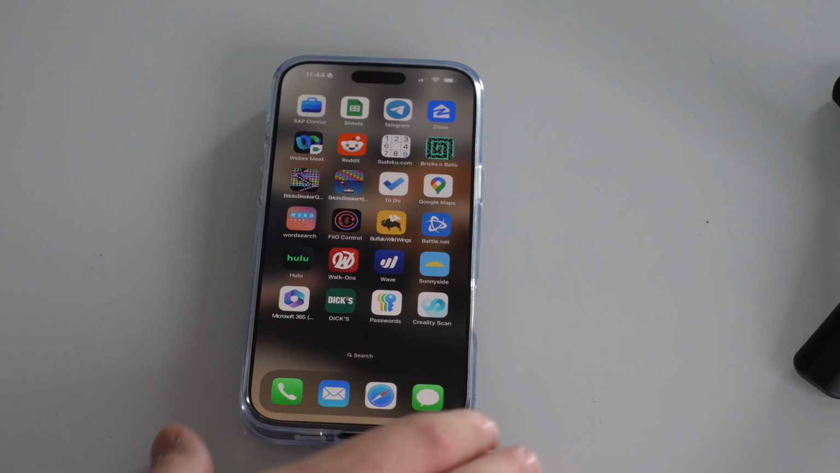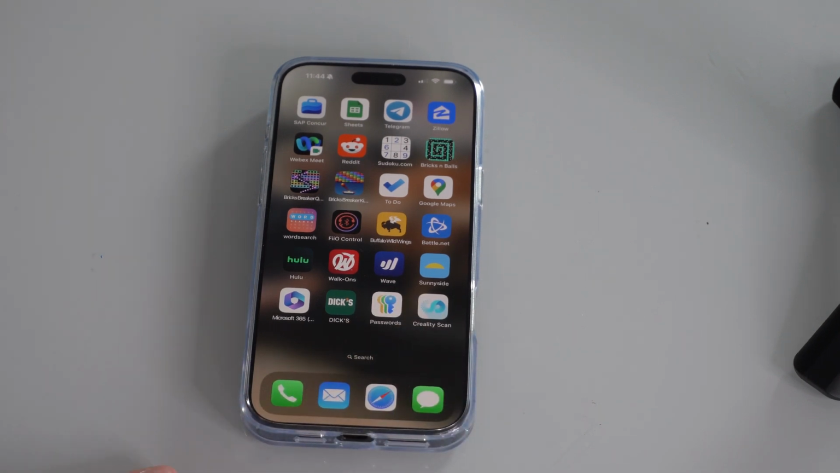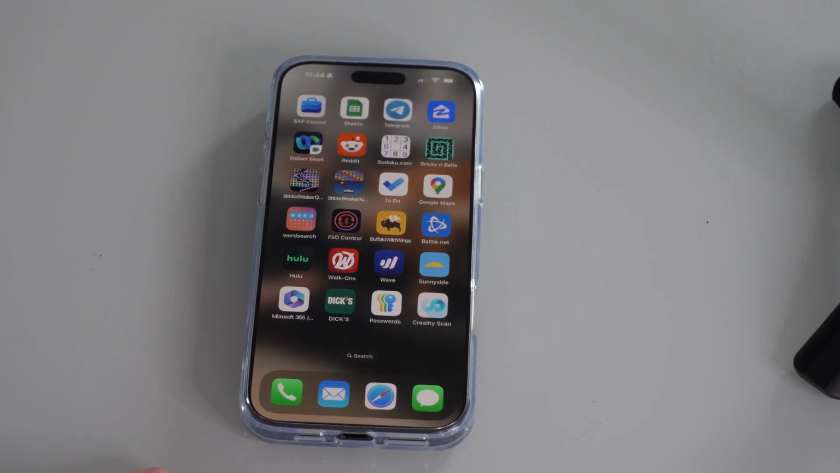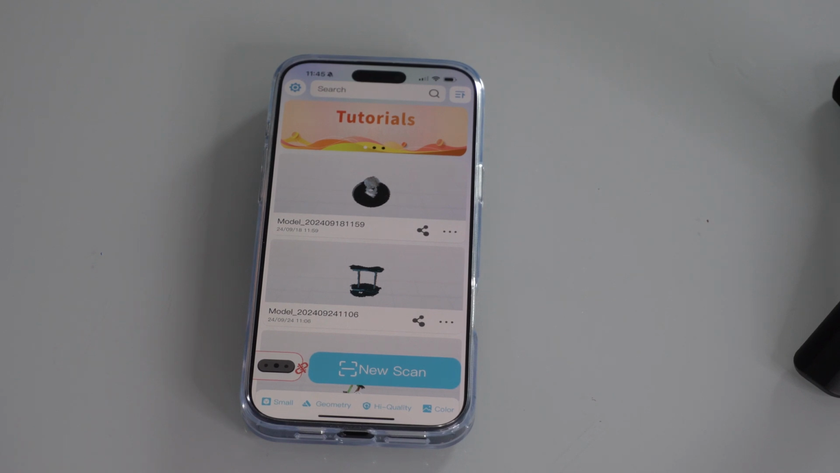You'll want to use the Creality Scan app. If you don't have it, just download it from the App Store. It's supported for both iOS and Android. If you don't have the Wi-Fi bridge with your Ferret Pro, you won't be able to use the iOS device. You can only use Android, so they have a couple different tiers. I'm going to go into that, and then you'll see some of the scans I was messing around with before, but you'll see here that it's not connected.